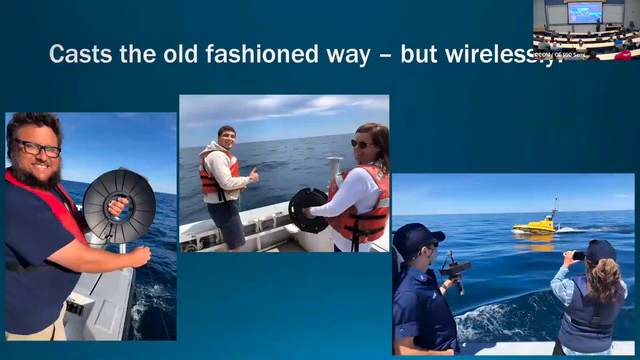So we did cast the old-fashioned way from another boat, except we transferred the CTD wirelessly into Ben, just kind of driving up next to it using the telemetry link. So that worked really well. This, by the way, is Tom. He was an undergraduate intern out there helping us. It was really fun to have him. He was super helpful.